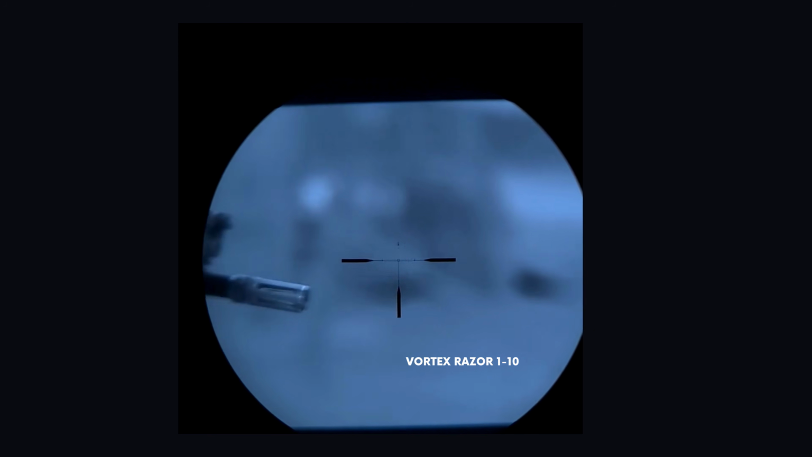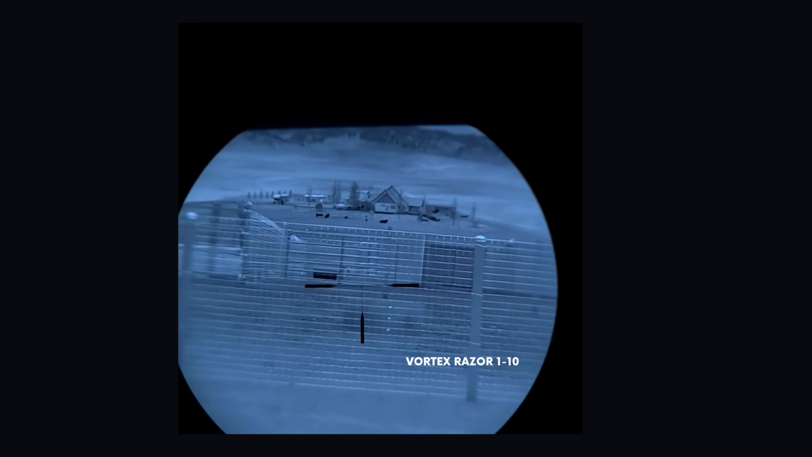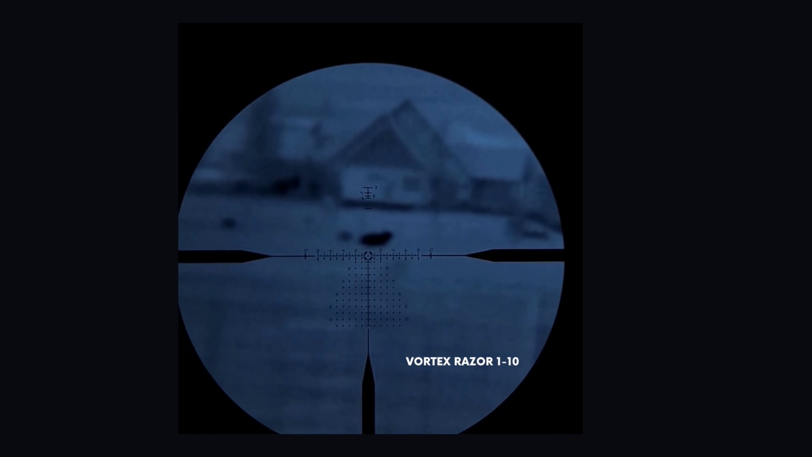Taking a look at some more Gucci shots of his rifle and zooming back out. Now we'll zoom into these cows. So that cow, again, is between 650 and 700 yards away. You can actually see a dog that's walking up to it.